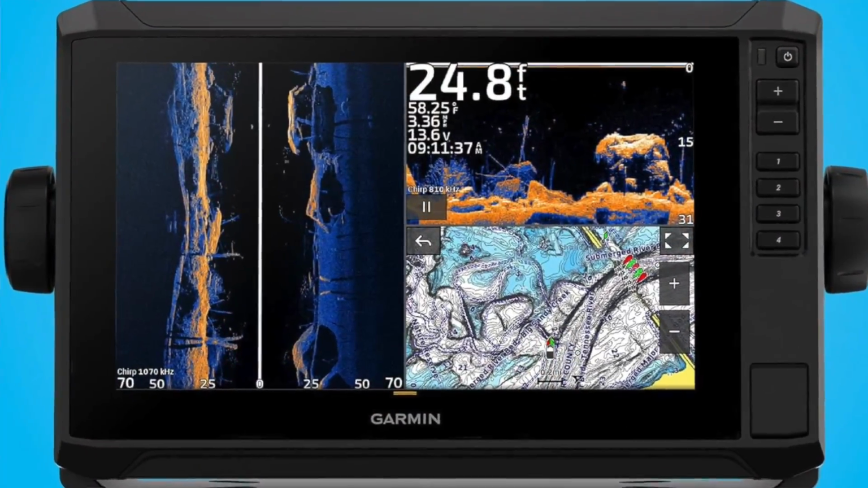So low frequencies are going to be really great for searching that deep water and trying to find the places that fish may hold. And the reason that you're able to do that is simply because those lower frequencies travel further and have less energy loss, as opposed to high frequencies.